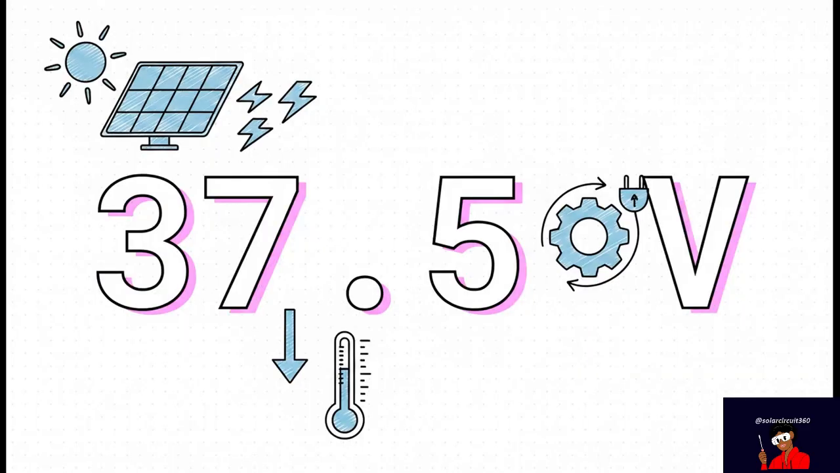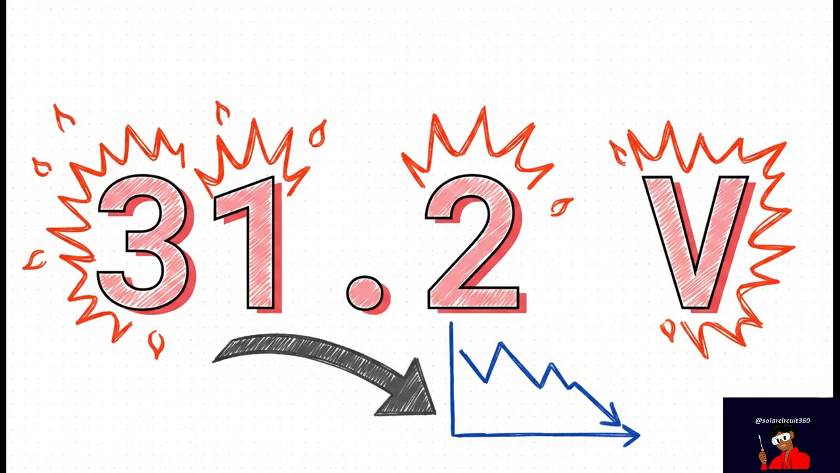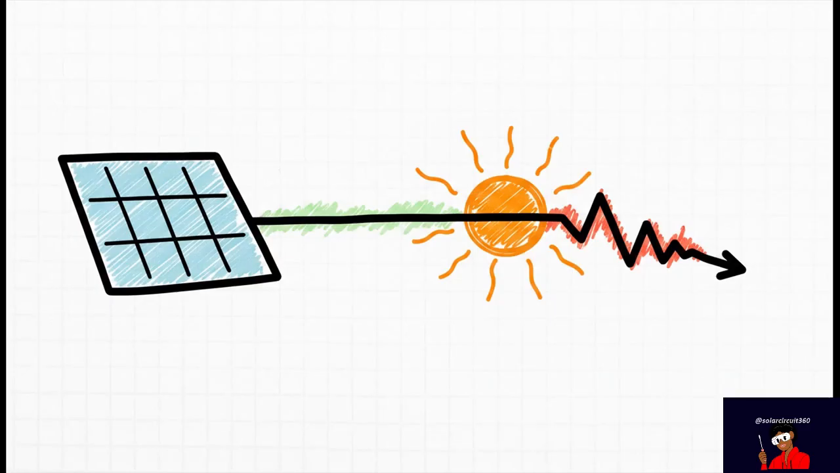Here's our baseline. It's a cool morning. The panel is working perfectly, putting out a really healthy 37.5 volts. Everything is running just the way it should. And bam. A few hours later, here's the reality. The panel is cooking, and the voltage has plummeted down to 31.2 volts. That is a massive drop in electrical pressure. You are literally seeing the voltage collapse in the numbers. So this is the key takeaway here. The power you're losing isn't just because the sun moved. No, it's an internal electrical problem. The heat is literally distorting the panel's ability to produce usable voltage.